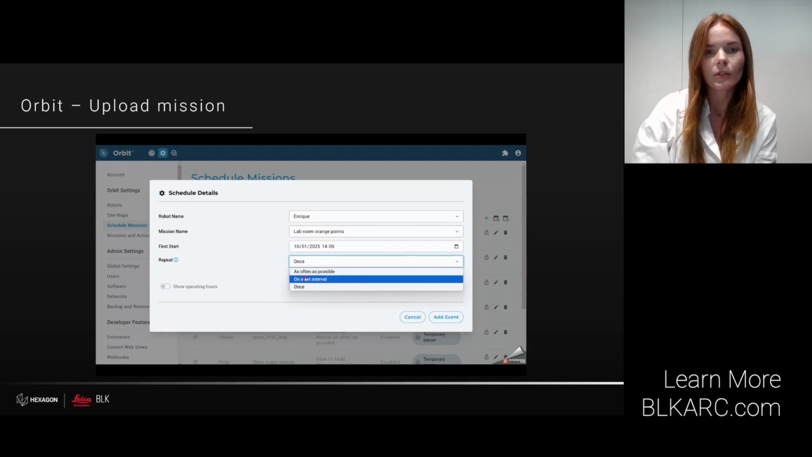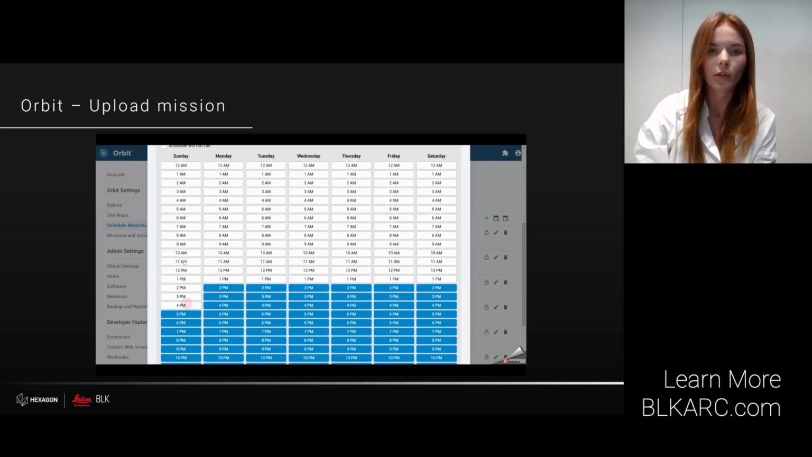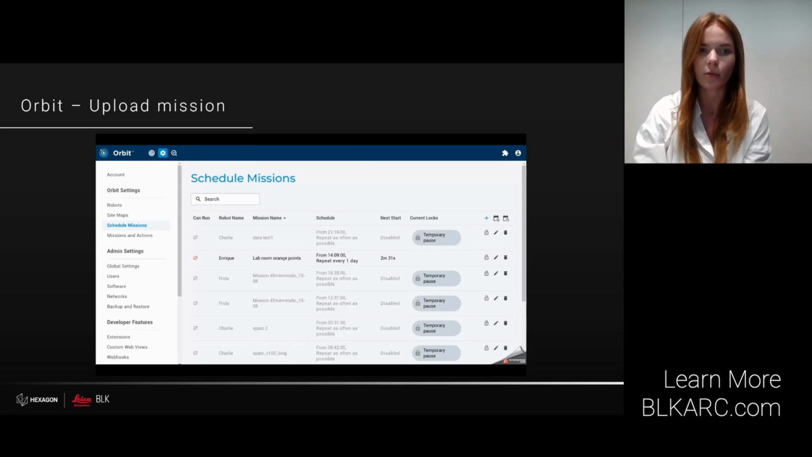From Orbit, I can also download the data collected during the scanning missions and operate robots remotely if needed. Our Orbit extension also allows us to edit existing autowalks and turn them into reality capture missions without the need to record a brand new autowalk.